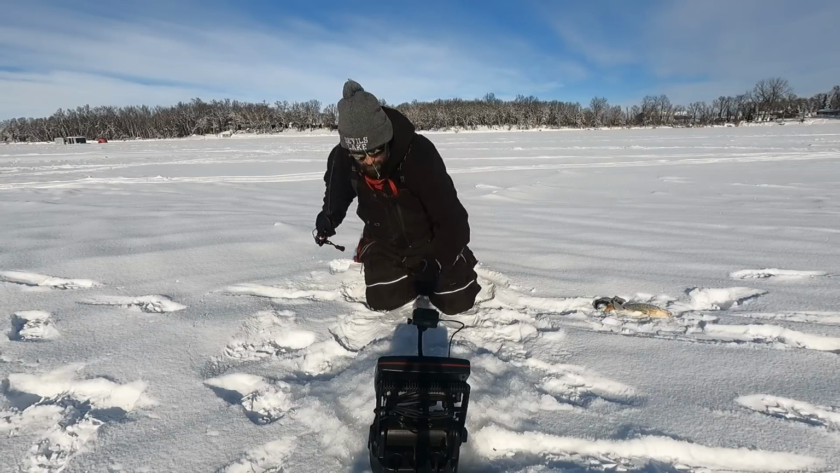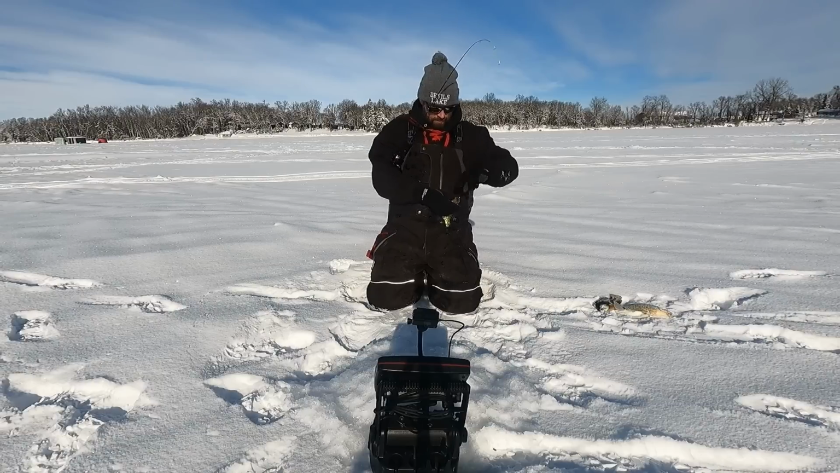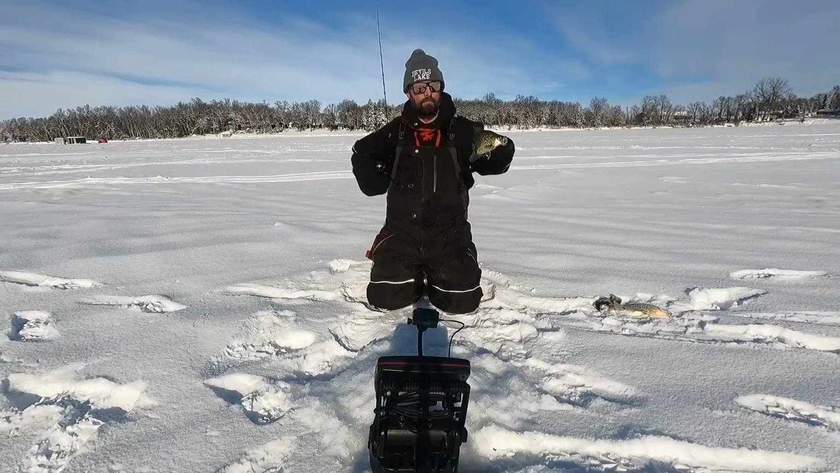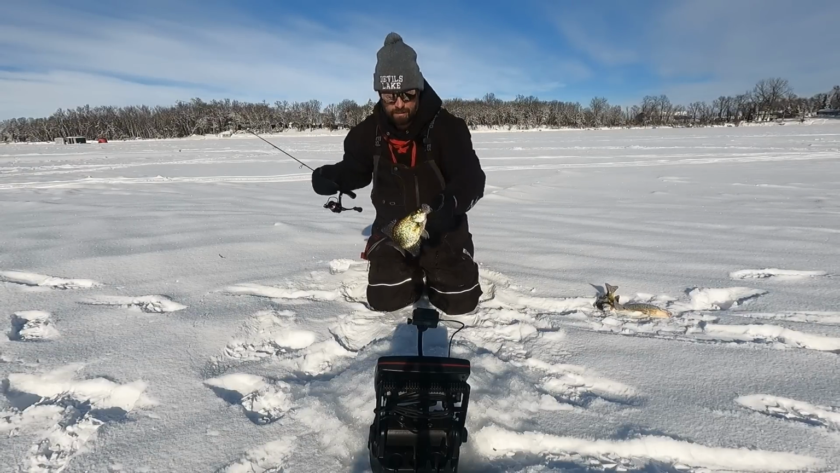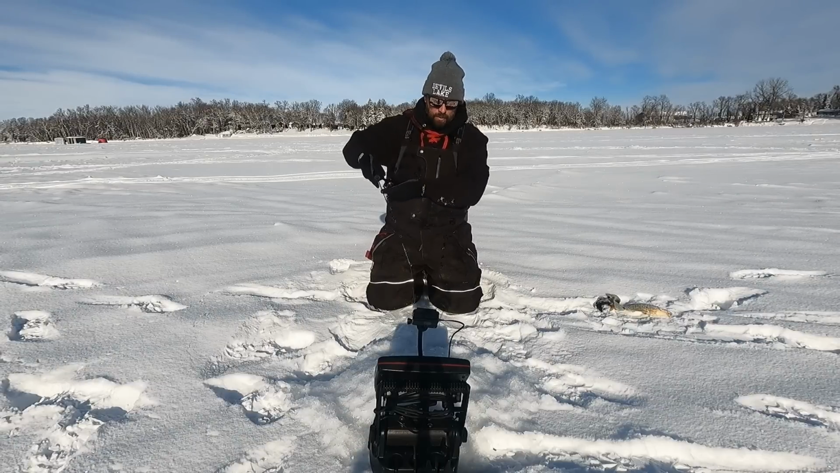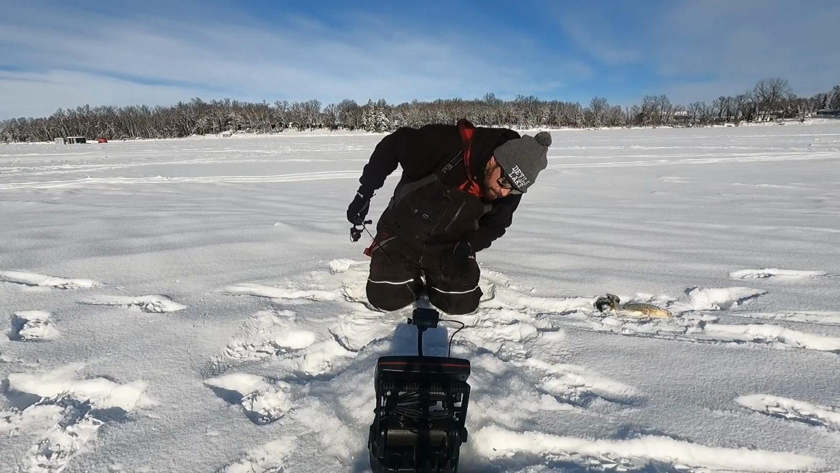Oh, there's another bigger crappie. Said not, I'm going to quit saying not giant because they're not. That guy. That one was probably 10 or so. I could have ate him.